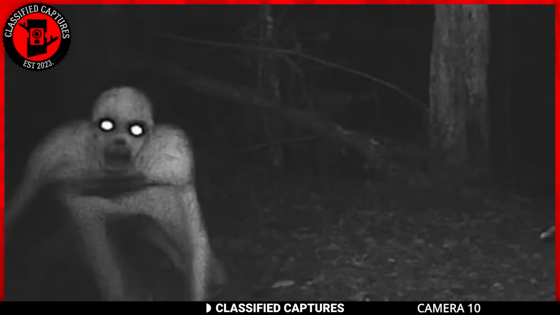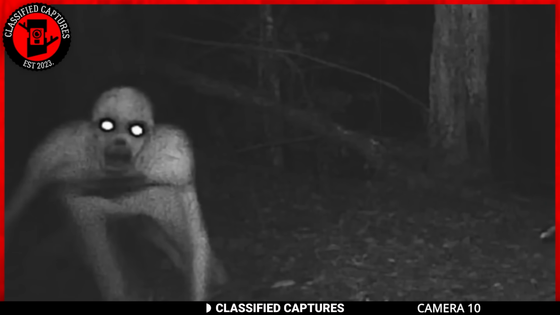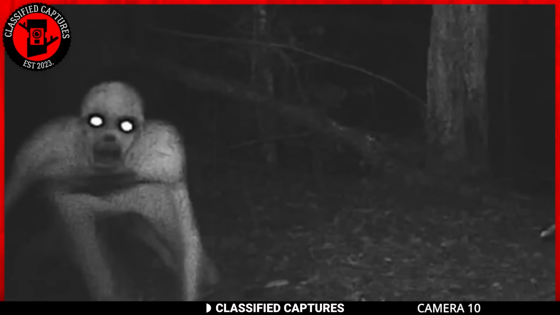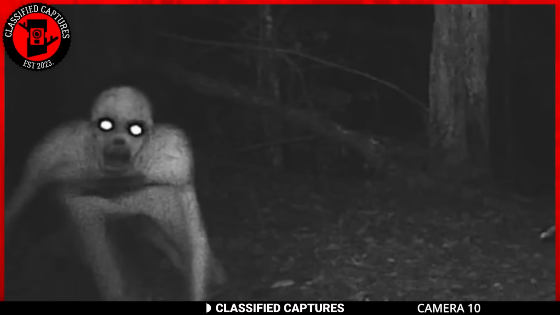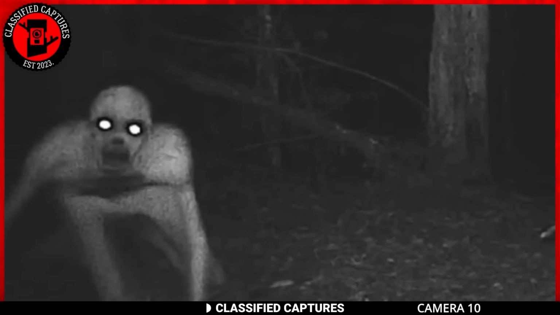A trail camera captured this scary image in the woods in the middle of the night. In the image, we can see a pale, hairless creature. Its arms look emaciated, and it has a pair of eerie, glowing eyes as it stares intently at the camera. It looks almost as if the creature is looking into my soul. Now, what we have here, according to the paranormal community, is a creature known as a rake.